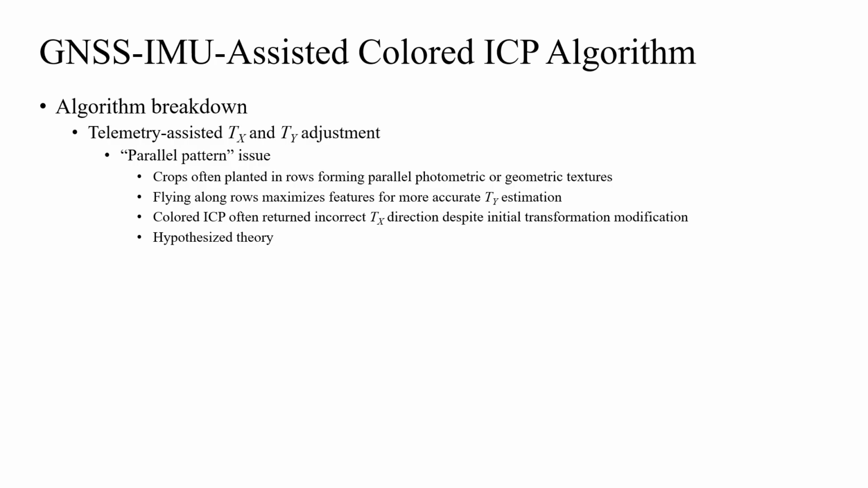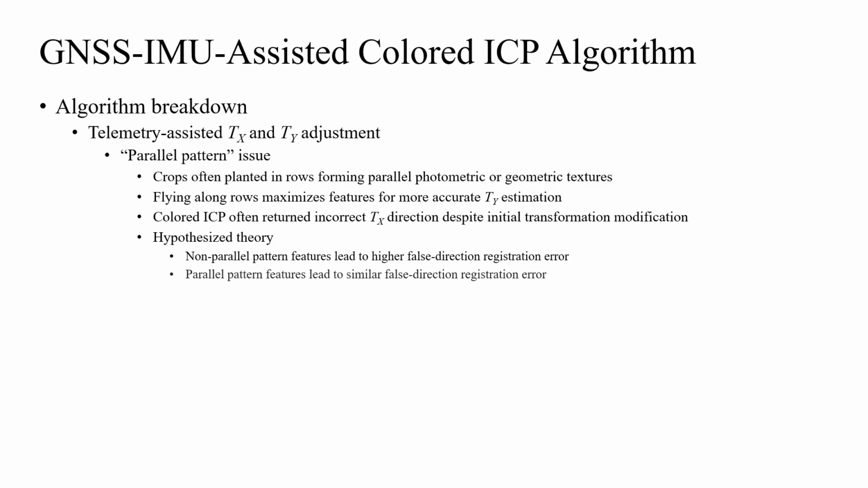Our hypothesized theory was that for non-parallel patterns, it is less likely for the ICP algorithm to return a TX in the false direction, since that would correspond to a higher registration error than the correct TX direction, regardless of how the algorithm tries to optimize registration. While for parallel patterned features such as rows of soil and grass, their registration errors in both TX directions can be similar, thus leading to a higher likelihood for the ICP algorithm to return an incorrect TX direction.